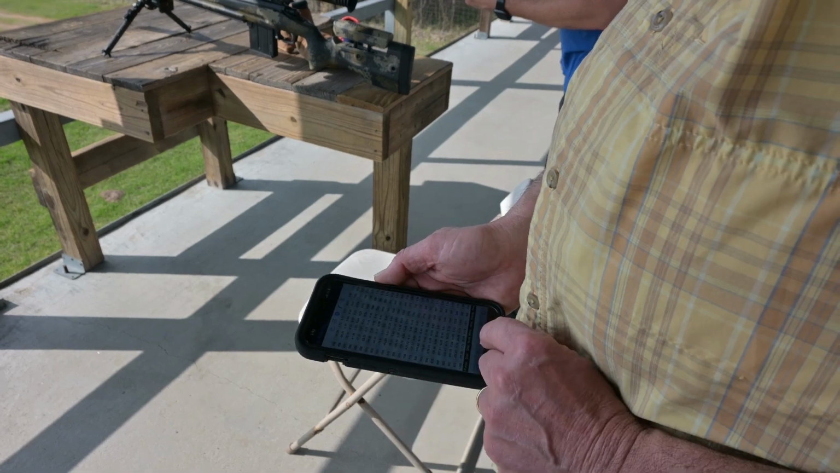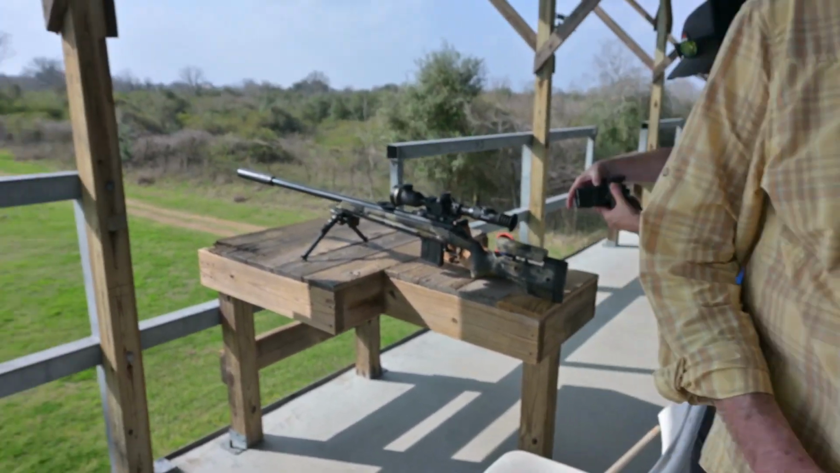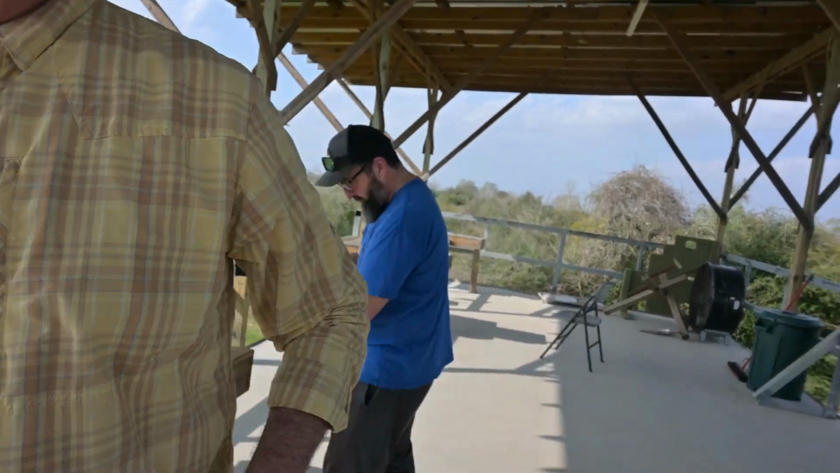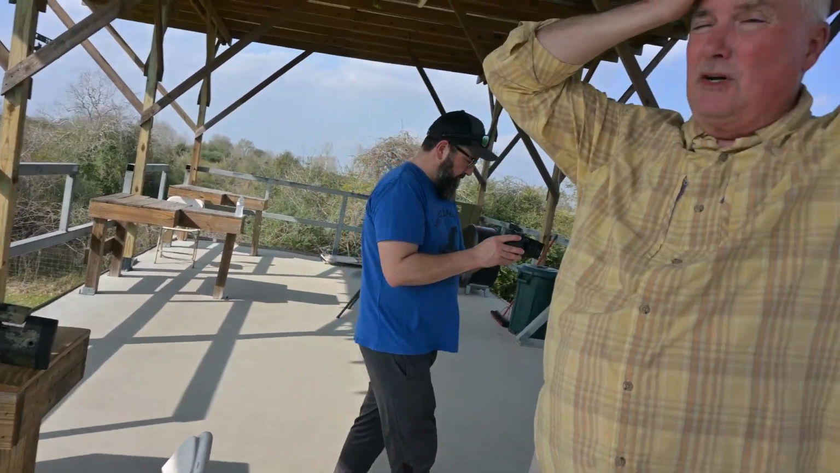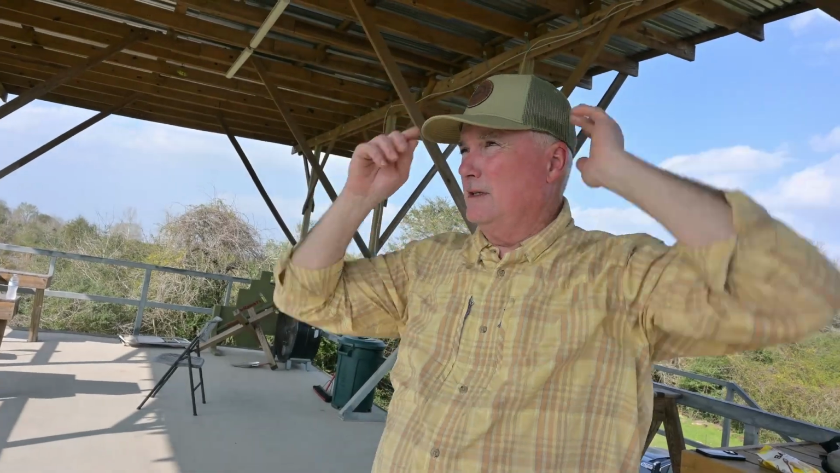So at 1,000 yards, we have 8 inches of drop and 8 inches of wind movement. So you just have to compensate for that because you can't dial it, right? Right. And that's really why we guarantee the ballistics to 600, because environmentals come into play so badly after 1,000. You know, really after 600.